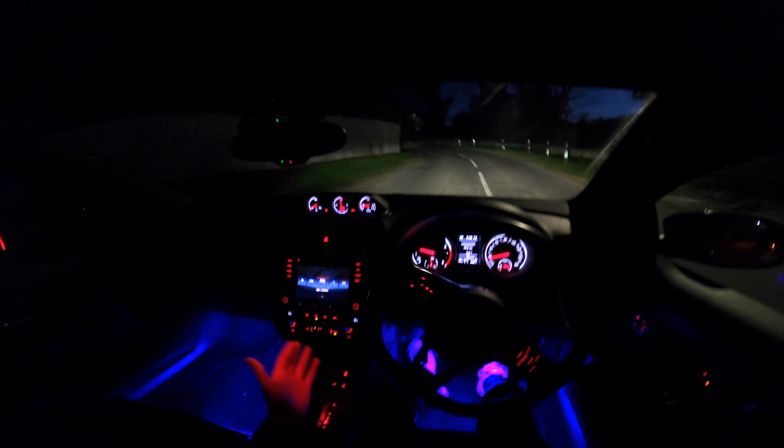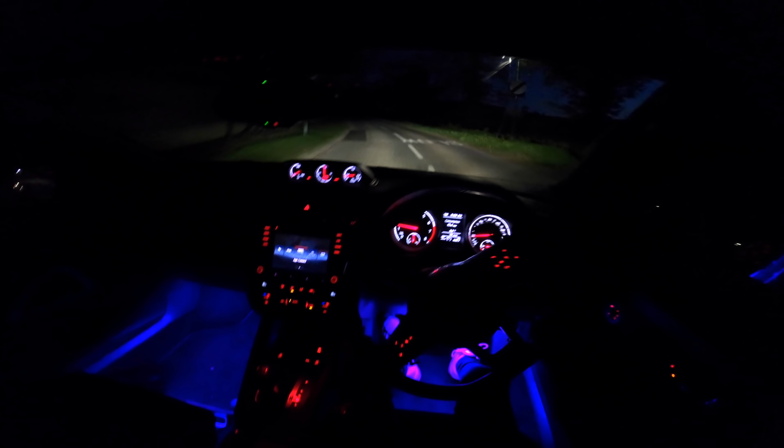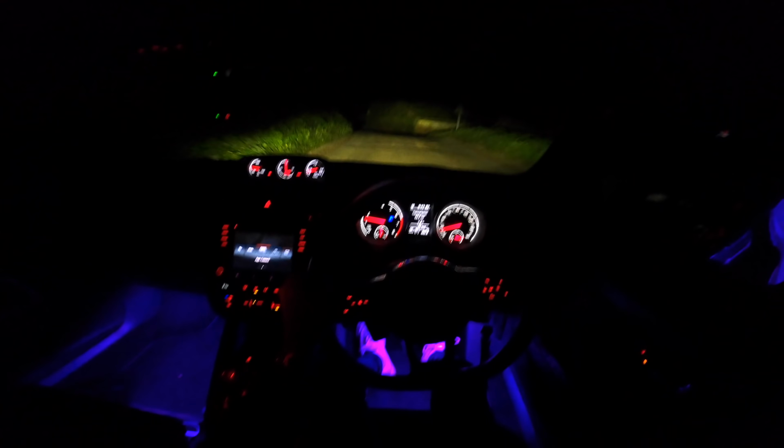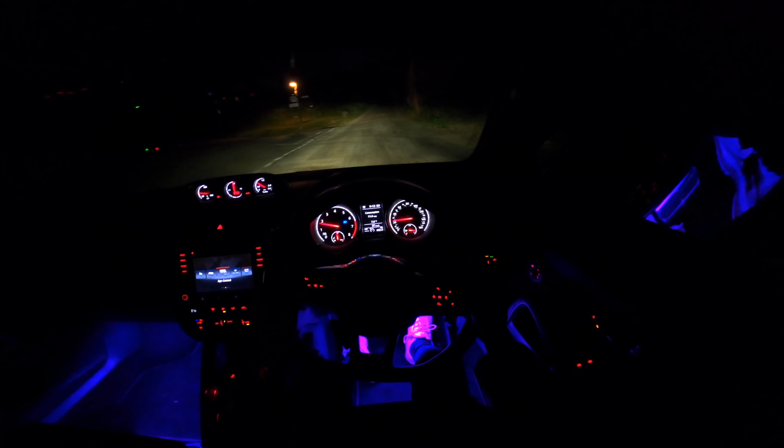I mean, why do they need red lights on the gearbox? I don't know, but it's just a cool little feature. Look how sick it is. Right, I want you guys to listen to how quiet this car is. I'm even gonna roll down the windows for you lot. Ready? Listen.